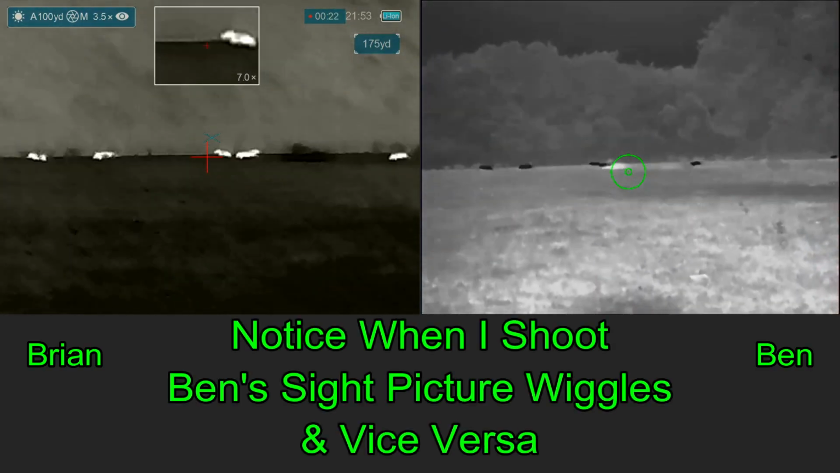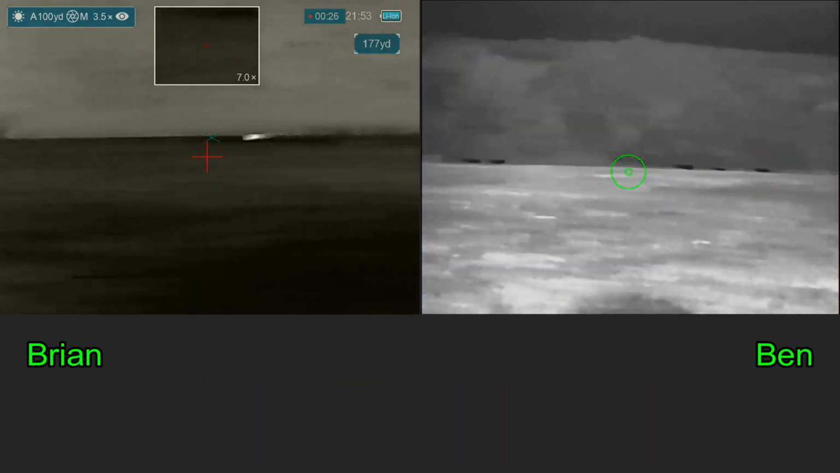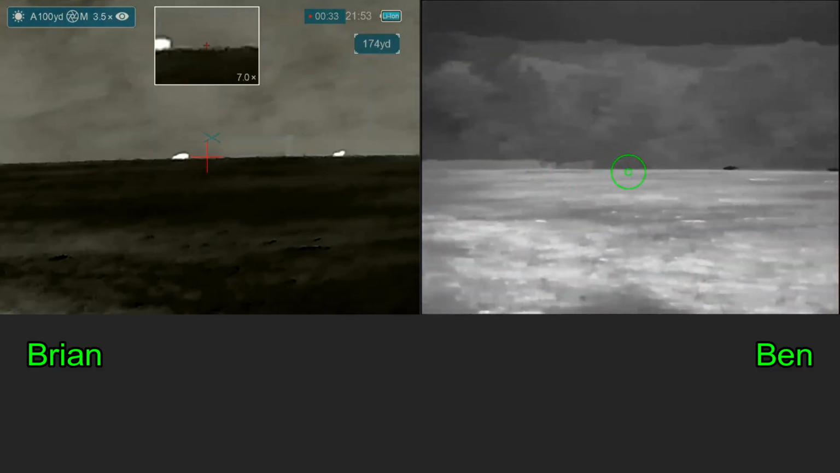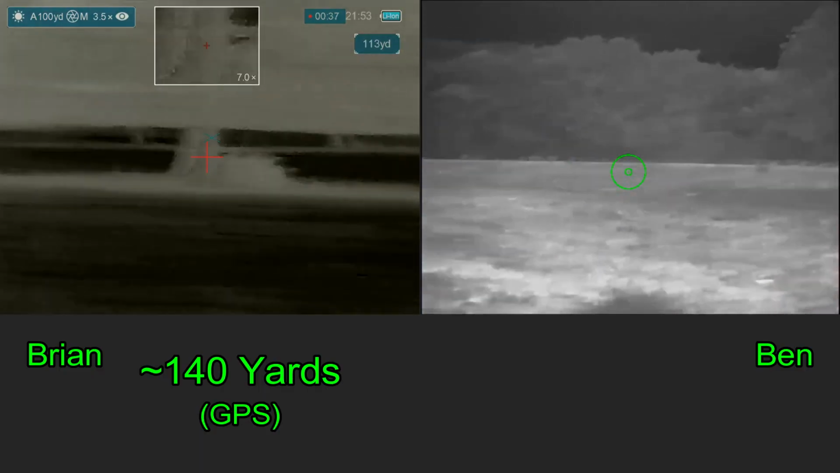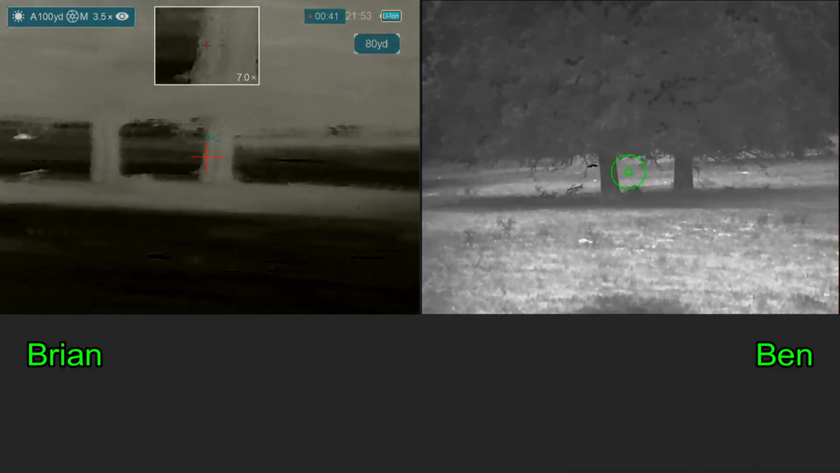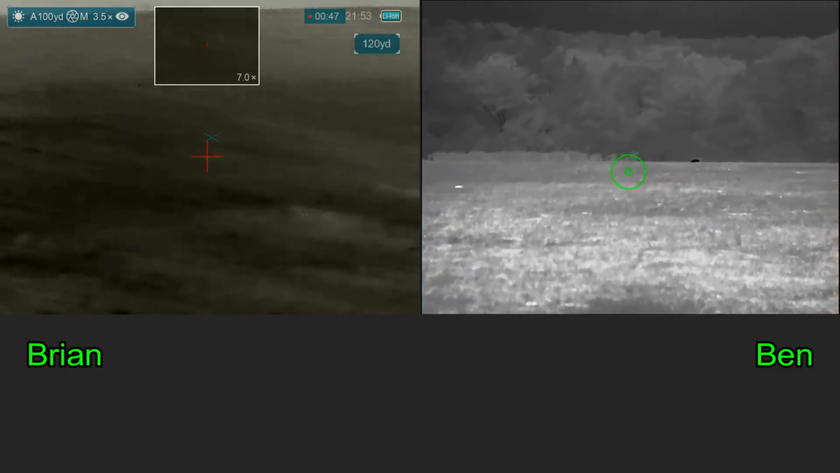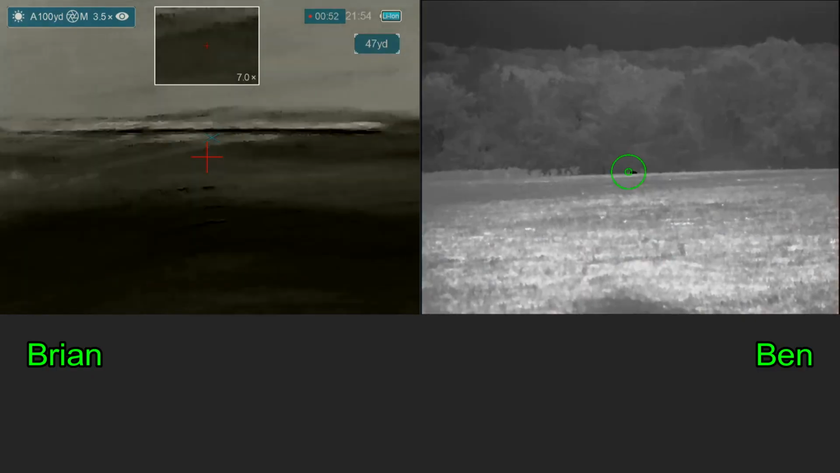Because we are resting on the same fence, when I shoot, it disturbs Ben's sight picture, and when Ben shoots, it disturbs my sight picture. Good hit. Got multiples down. Still got one moving to the left. Where are you looking? Left.